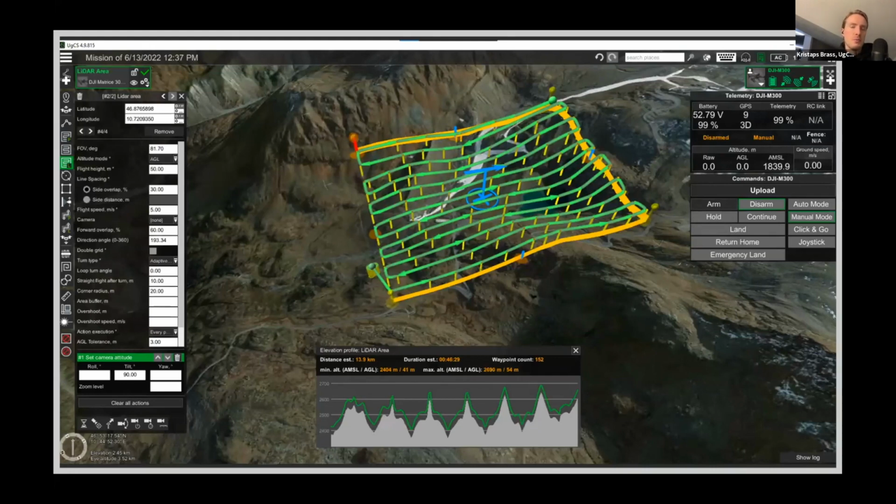We support most popular drones available on the market, including DJI enterprise drones, so M300, M200 series, M600, as well as other drones. The full list of drones is available on our website. The software itself runs on your computer, so it's going to be Mac or it can be PC. And then you connect your DJI drone either through the smart controller or through an Android app. All the flight planning is done here in 3D. I'll also demonstrate this to you in just a moment.